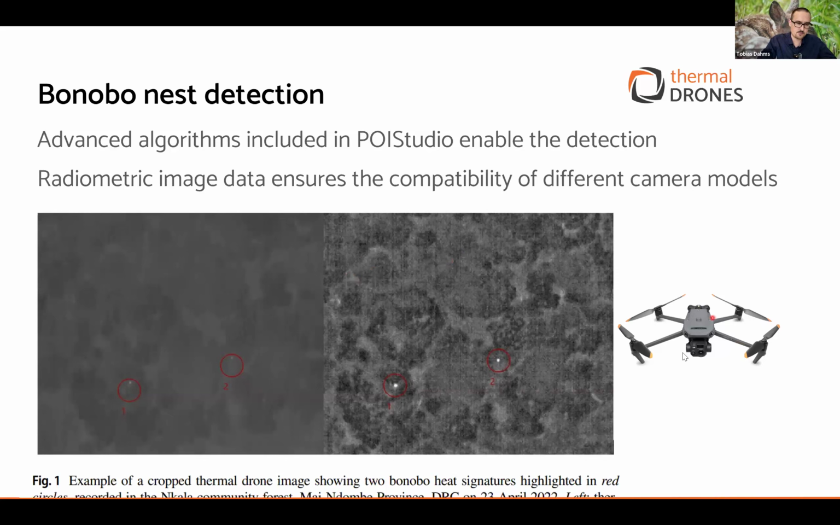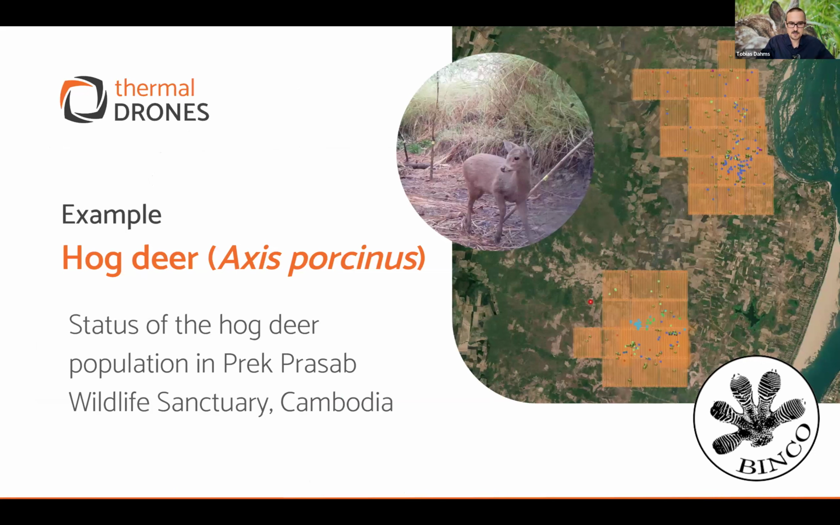So if you have the previous model of these DJI drones, it looks totally different from the current one. So if you're working on longer time spans to develop something, you cannot rely on this thing which is changing with every generation. The next example, also from Binco, is an example of hog deer detection in